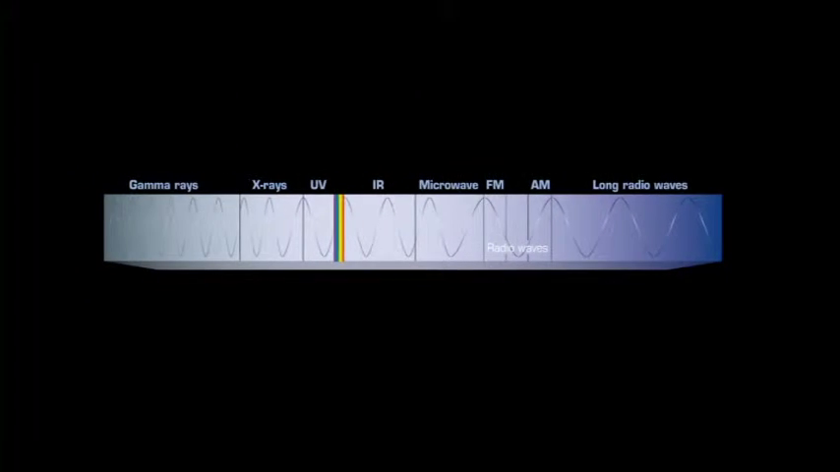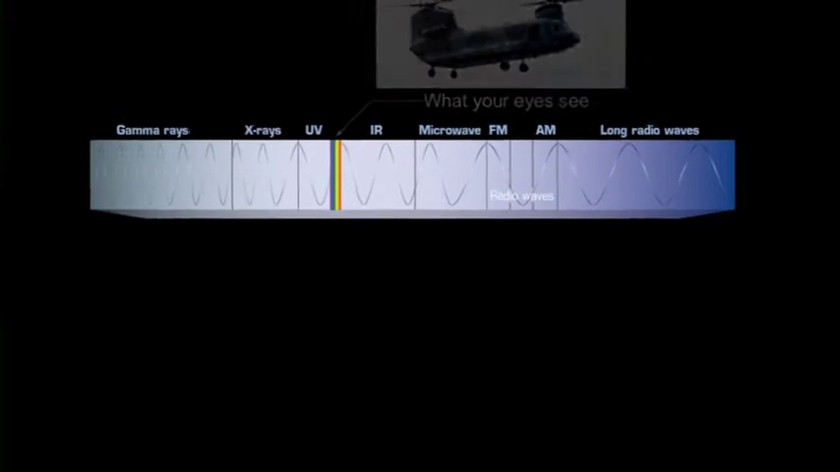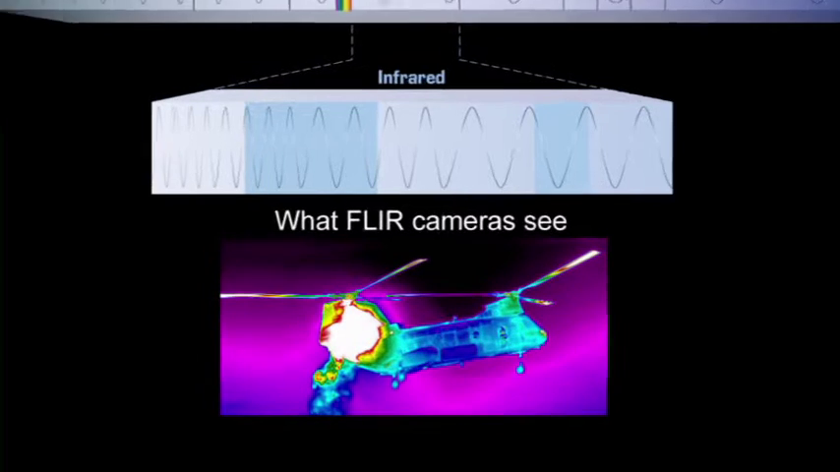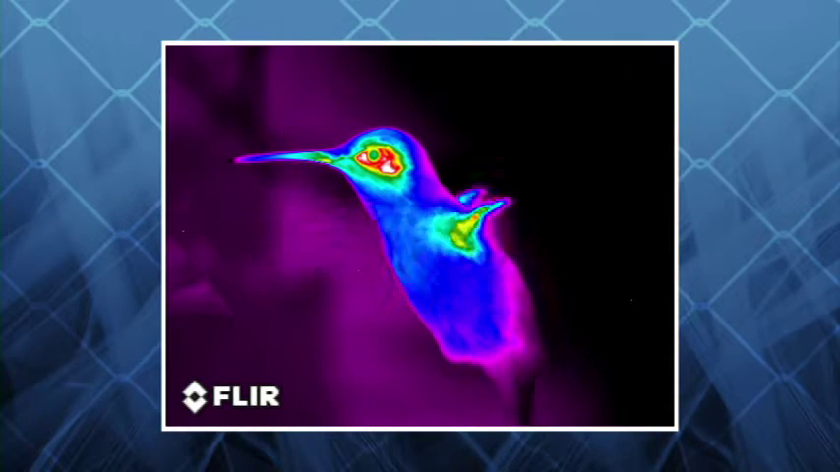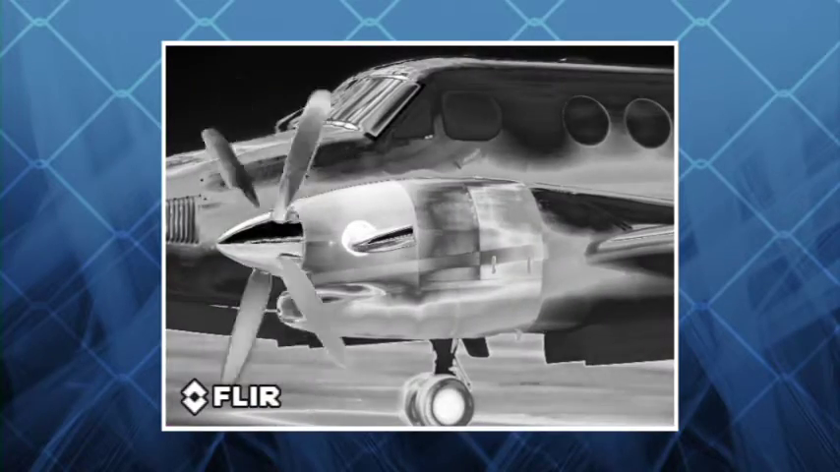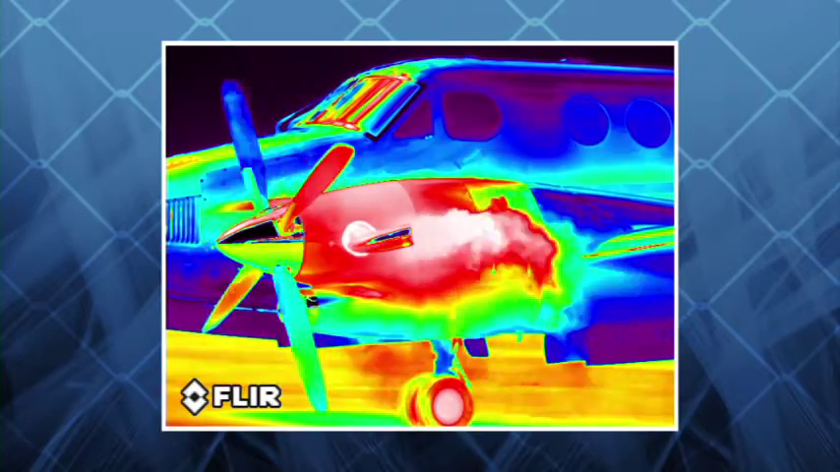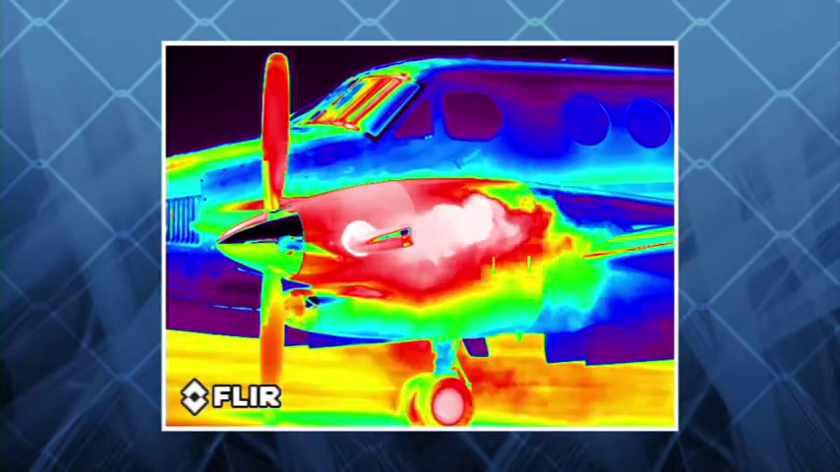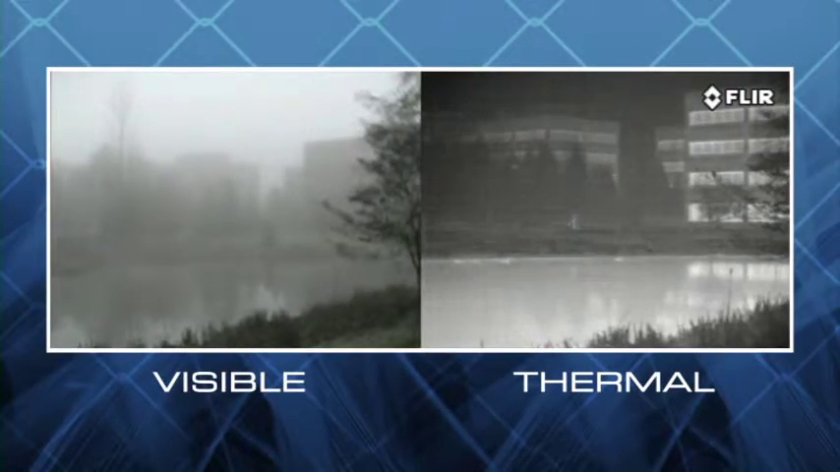TV cameras, low-light cameras, and your eyes all see visible light. But thermal cameras see a much larger band of energy called infrared, which we experience as heat. Thermal cameras make pictures from this heat energy, not light. By translating tiny differences in heat into black and white or color images, thermal cameras let you see clearly in any conditions, day and night, including through smoke and dust, and light fog.